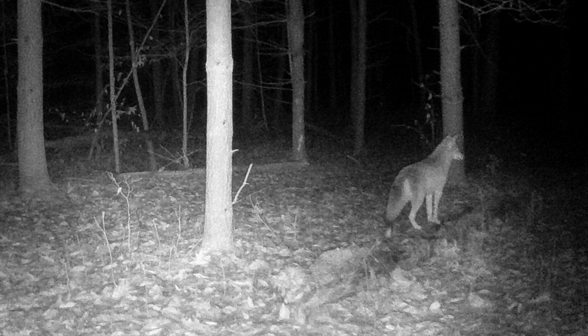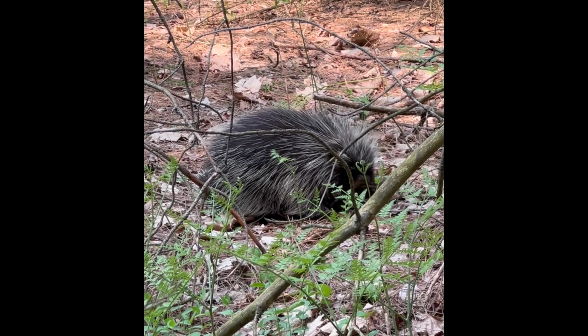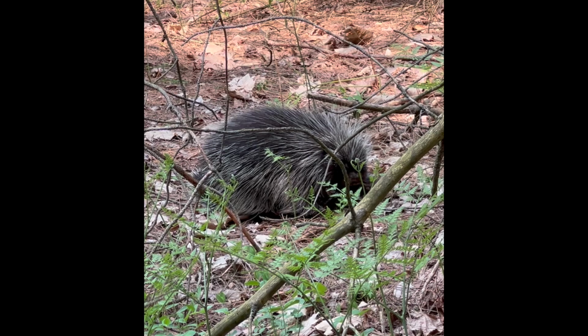I think this photo is a coyote, but it could be a small wolf. I'm really not sure. Let me know what you think in the comments. This porcupine showed up quite a bit this summer.